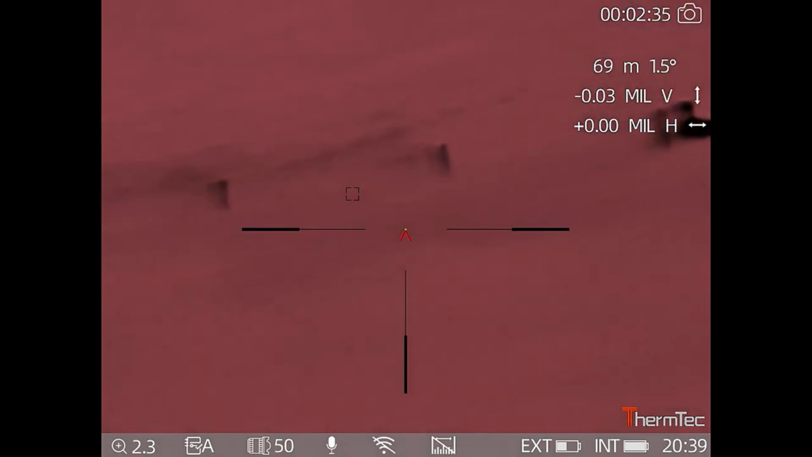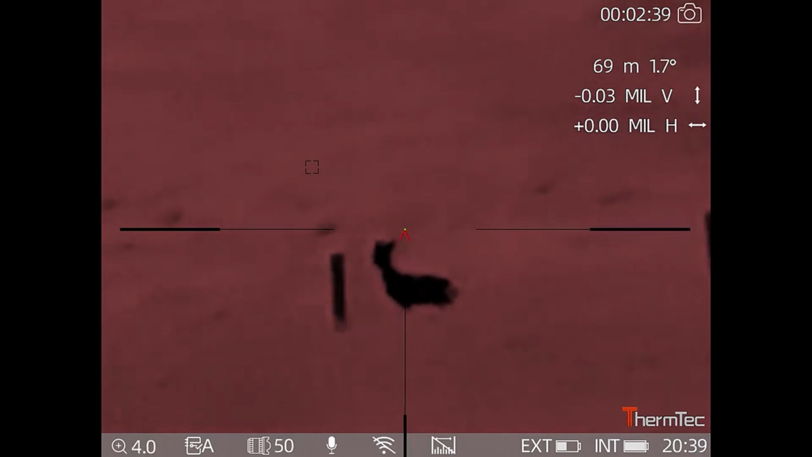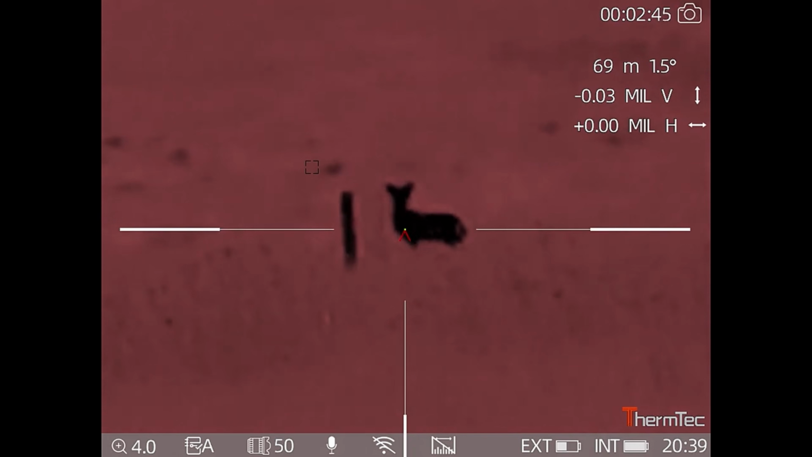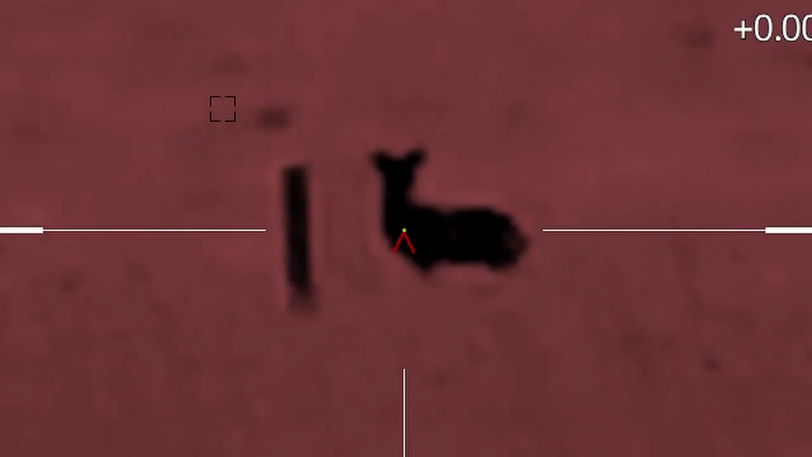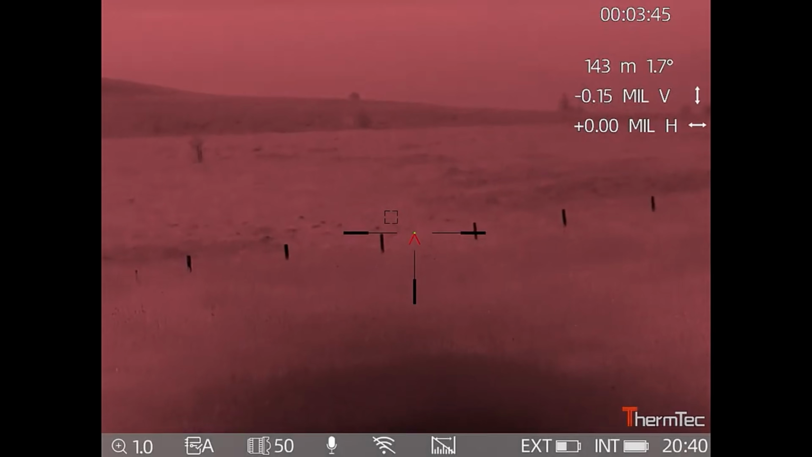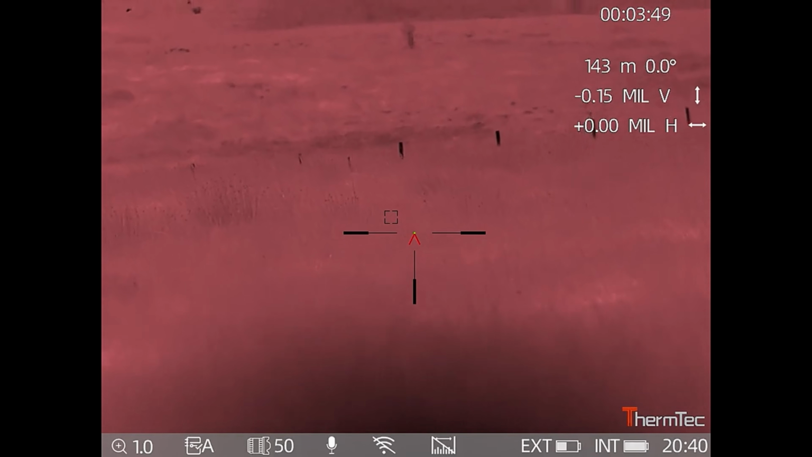It stopped, but it's more than twice the distance of where it was before. It's nicely broadside though for a shot. Great, it's down. That shot was at 143 metres.